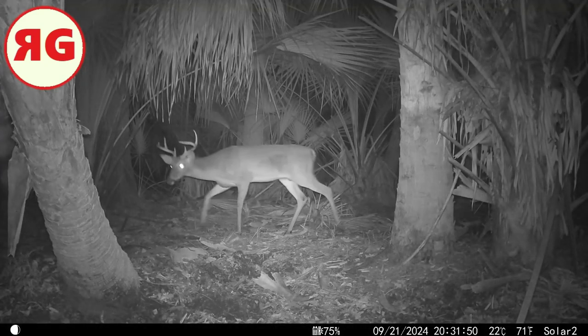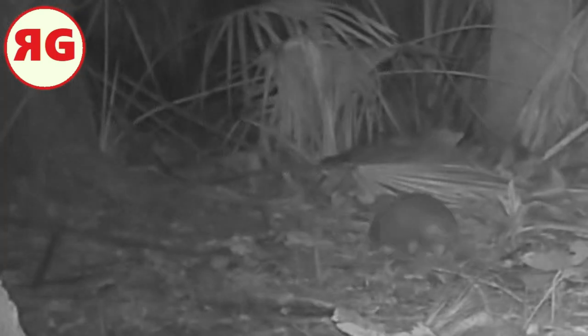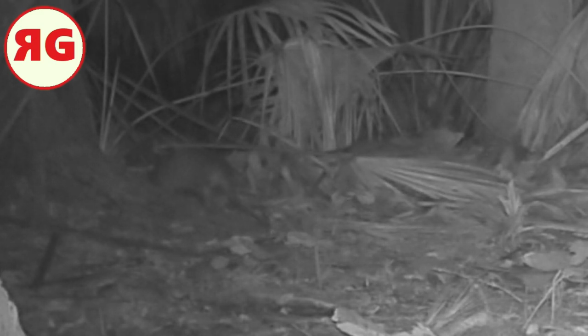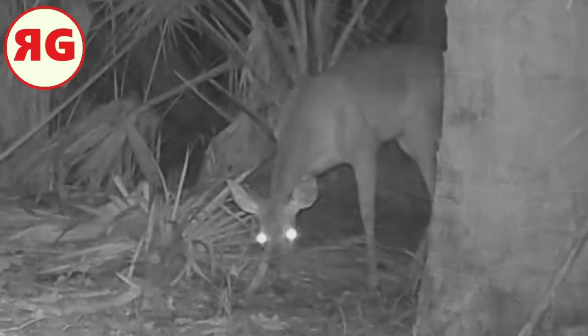I'm not sure if this is the same one. He doesn't look like he's got a limp. Here's an armadillo, doing things that you may not see an armadillo do. He's crawling underneath and kind of digging a little bit. And then he stands up. Hopefully you could see that. Didn't happen for very long.